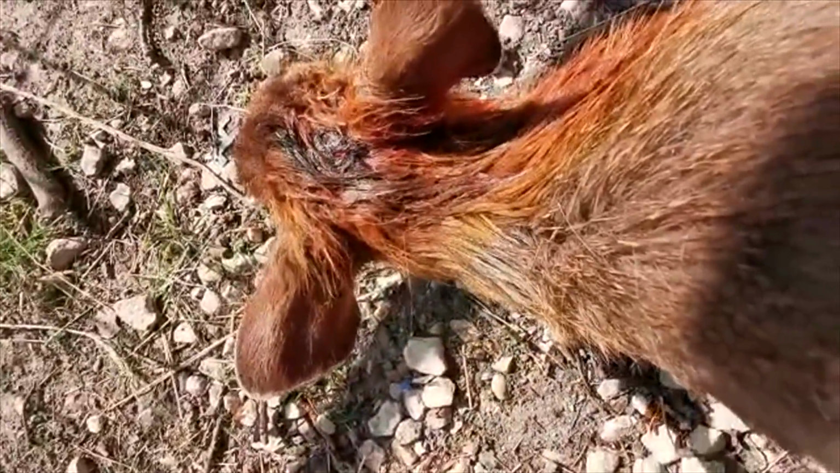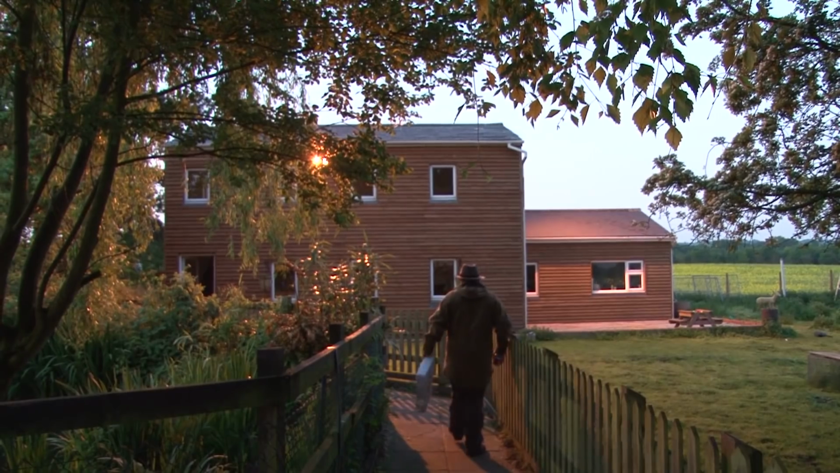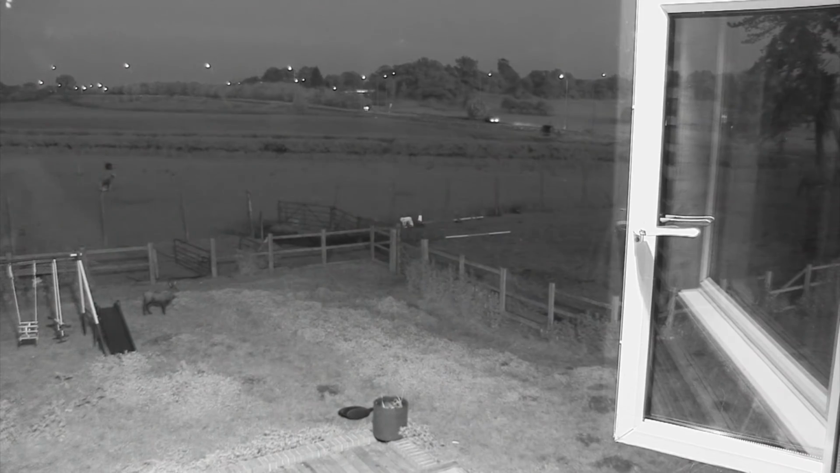You've got to admire foxes for taking on an animal of that size. I mean, it's quite impressive that they took her on. So I thought it was about time that we tried to do something about it.